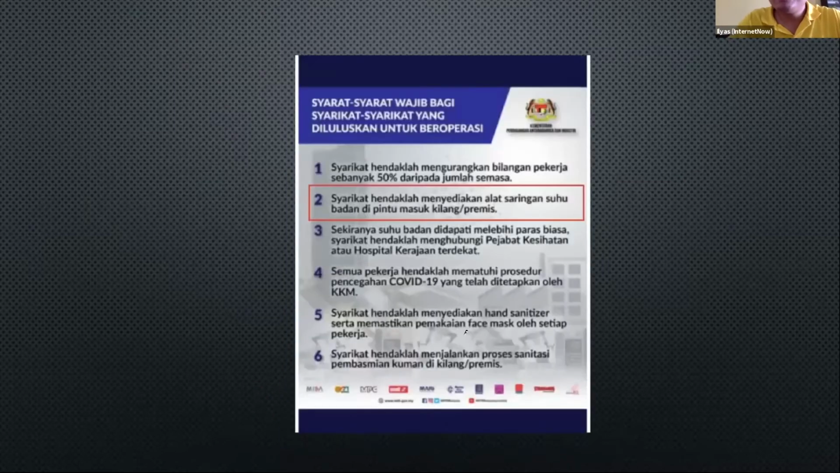Even if you look at this, it is the syarat-syarat, the checklist, the requirement by MITI for factories that were allowed to be open during this MCO. As you probably have heard, there are certain factories which were allowed to operate during this MCO, under critical industry. But they were required to follow very strict rules.